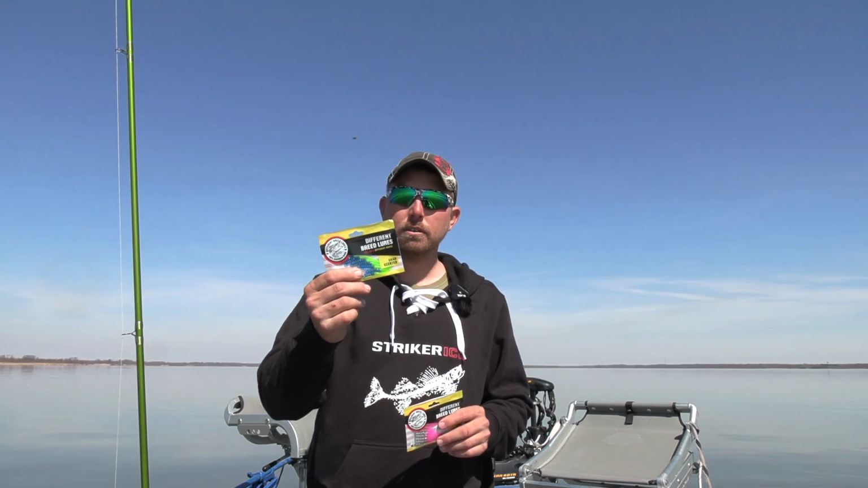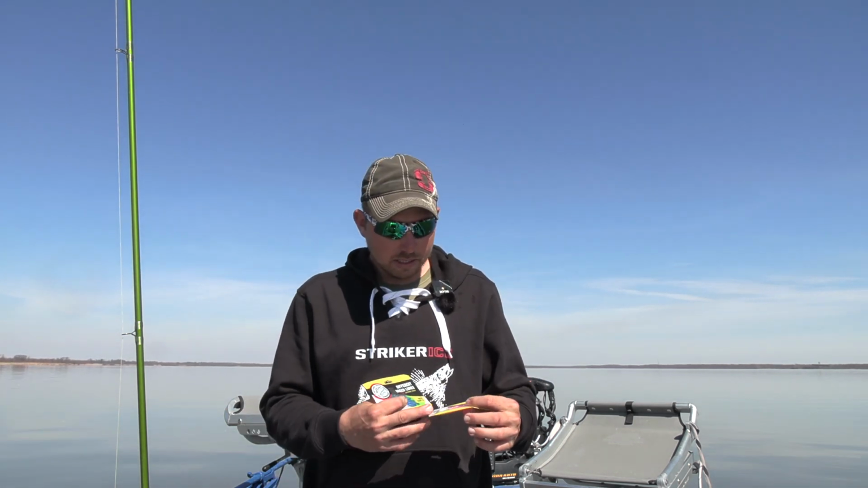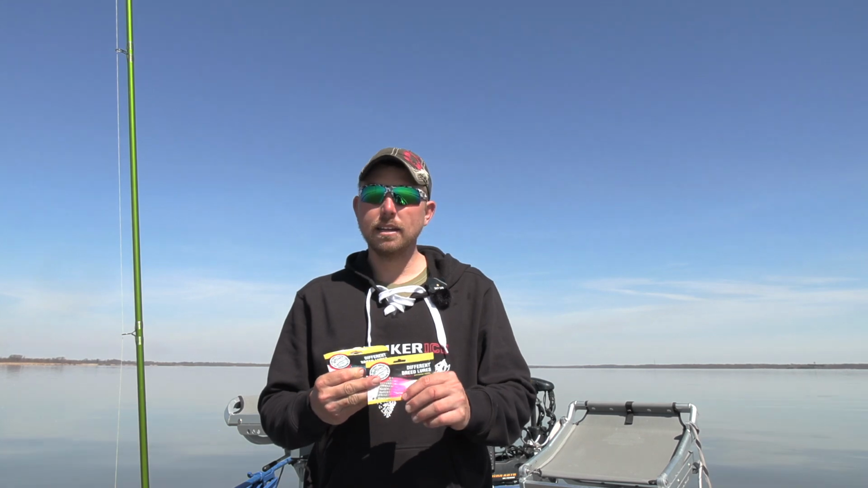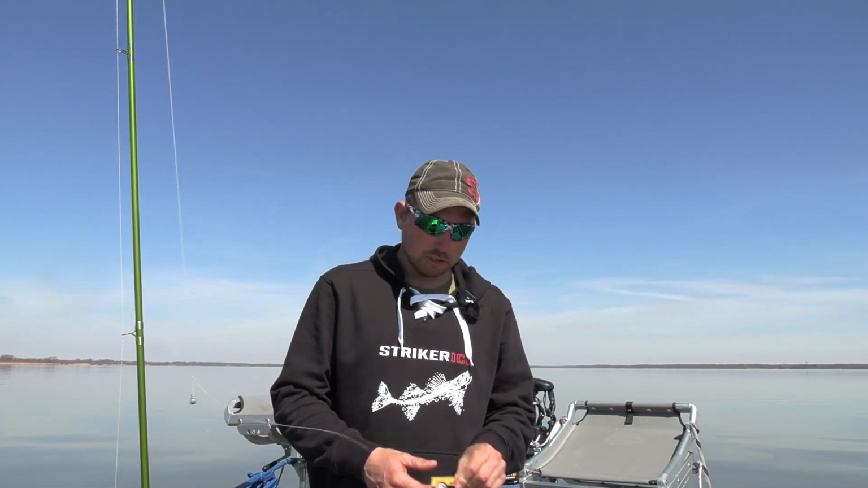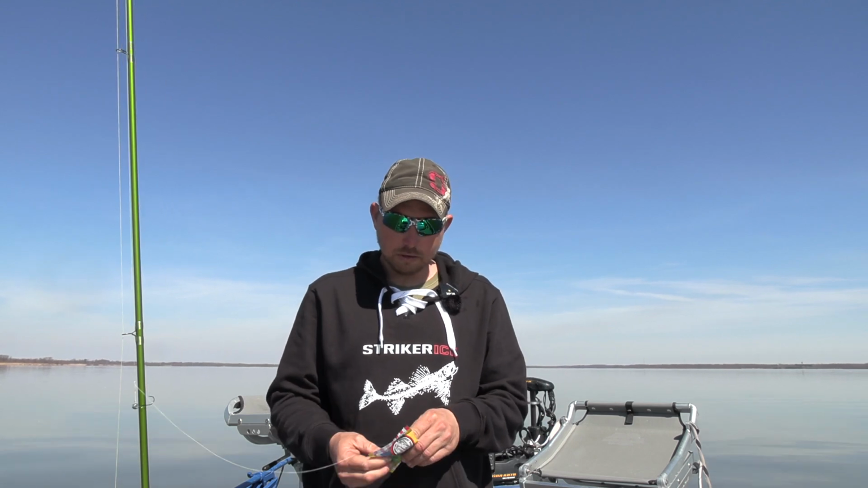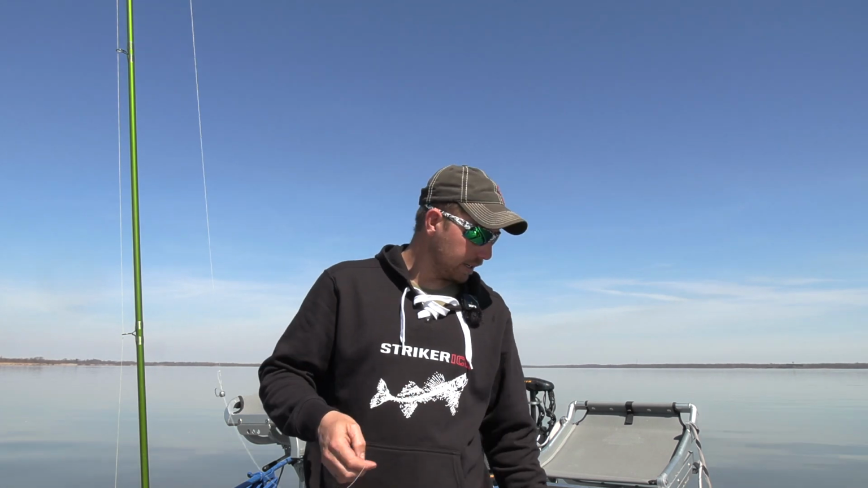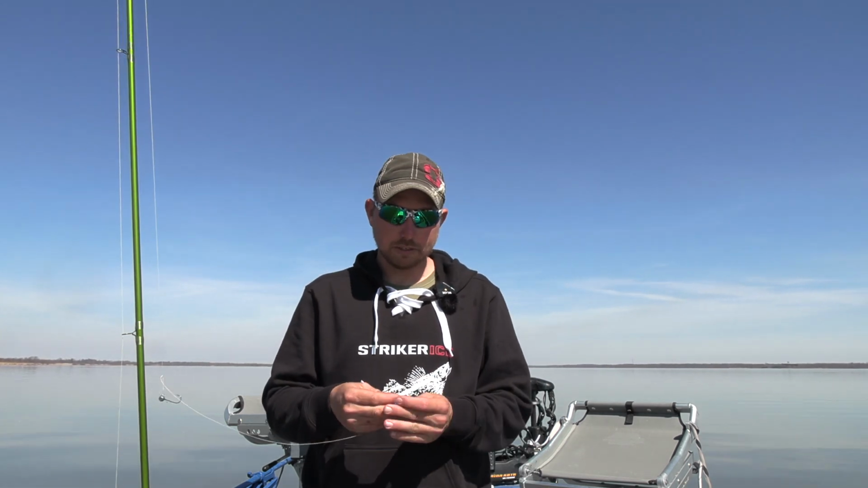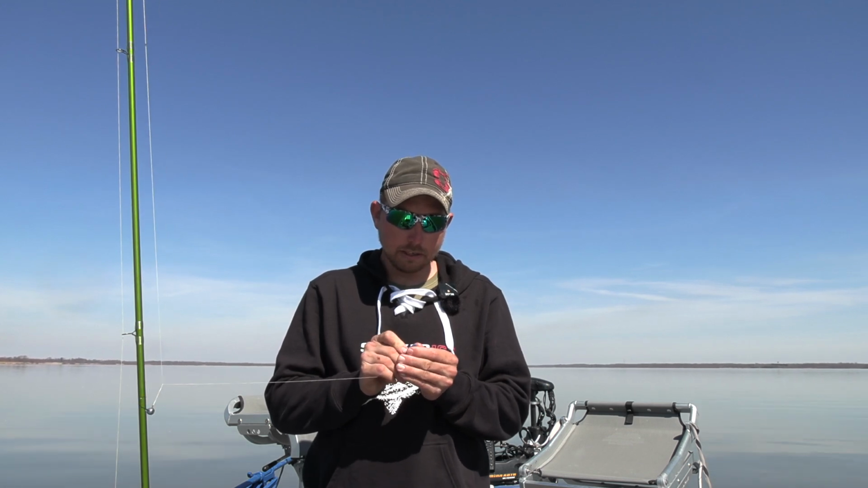So we're going to start off here. We've got the blue and chartreuse Crappie King we're going to put on the bottom, and this is the clear with silver flake and a pink tail, and we're going to use that for our top jig. So real simple. I'm going to go ahead and we'll thread one on here, and we'll get you guys up in the front of the boat, and we're going to start catching fish. I'm just going to thread that Crappie King right on there.